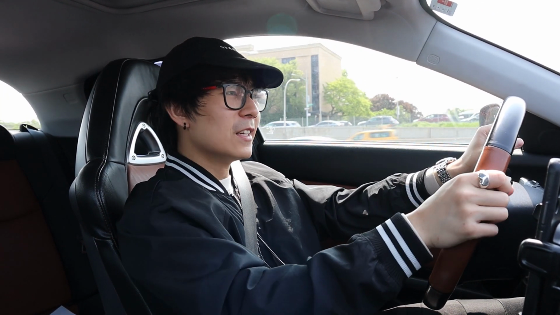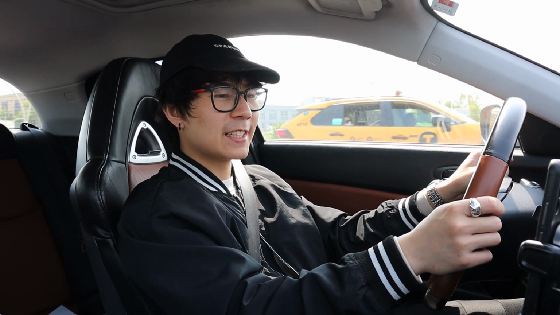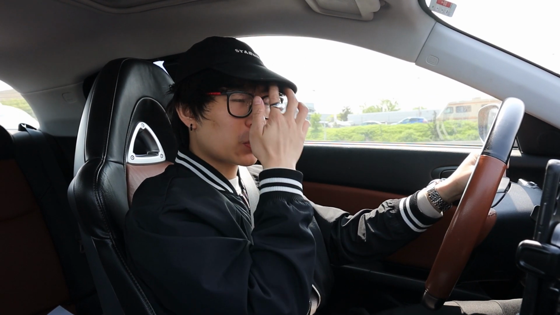But yeah guys, driving in New York City is just not fun. But I am reminded of how good this car sounds, though. I haven't driven it in like 2 days because it was sitting at the shop, and now I'm back in it and I'm like, oh, it sounds so good. And then I look at the gas needle and I'm like, shit, I still gotta get gas. So that's fun. But I'm rushing to work right now, so I'm not gonna record much else of this. I'll update you guys after work though.